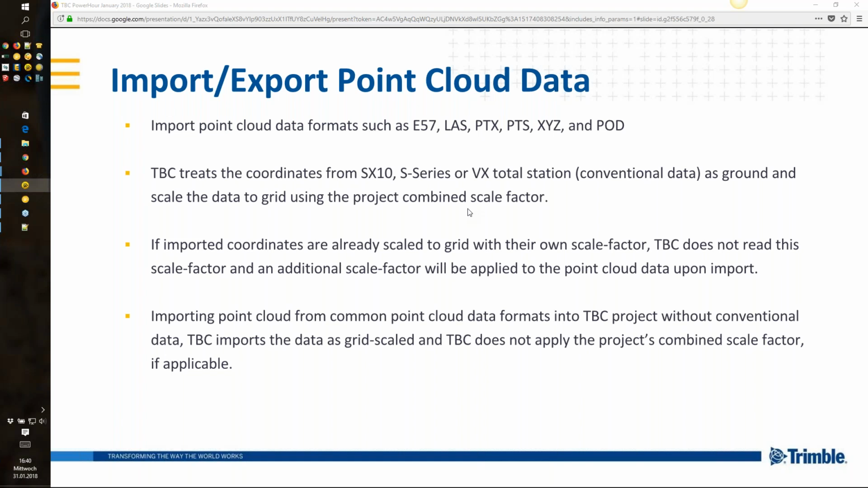If your imported coordinates are already scaled to grid with their own scale factor, TBC does not read this scale factor, and an additional scale factor will be applied to the point cloud. So please keep this in mind. When importing point clouds from common point cloud data formats into TBC without conventional survey data, TBC imports this data set as grid scaled, and TBC does not apply the project combined scale factor.